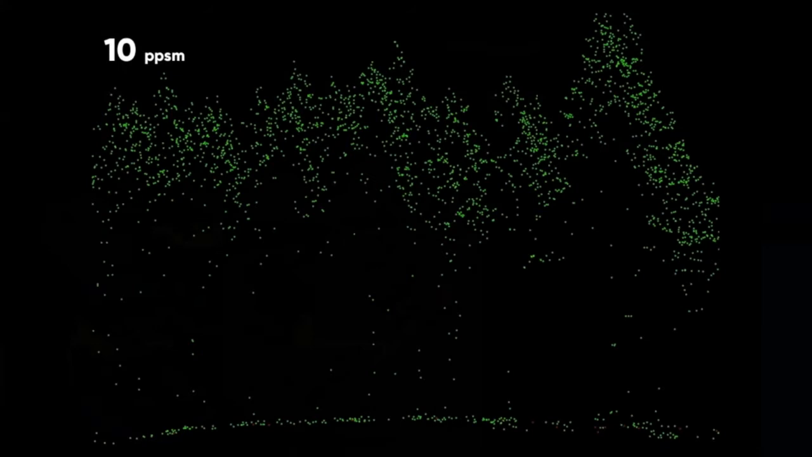If we then increase that to 4 points per square meter, we start to see the canopy developing. A few more points penetrate the canopy, get to the ground. If we now put that up to 10 points, we can now start to see the size and the shape of the trees, the ground. We're not getting much off the trunks, but we are getting to see the look and feel of the canopy.